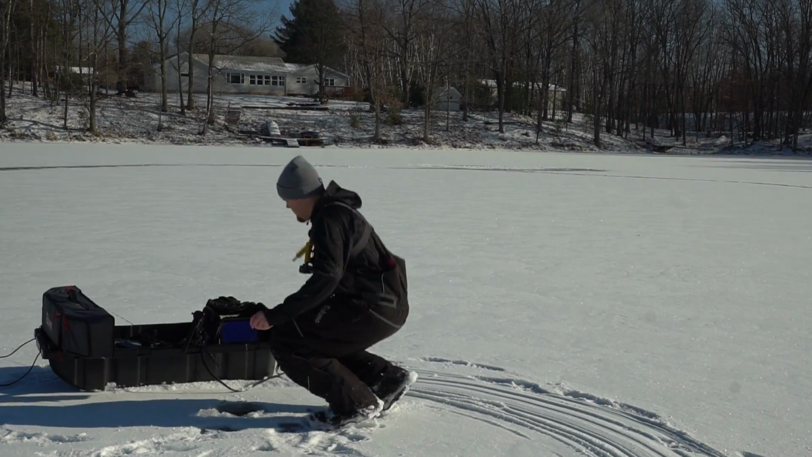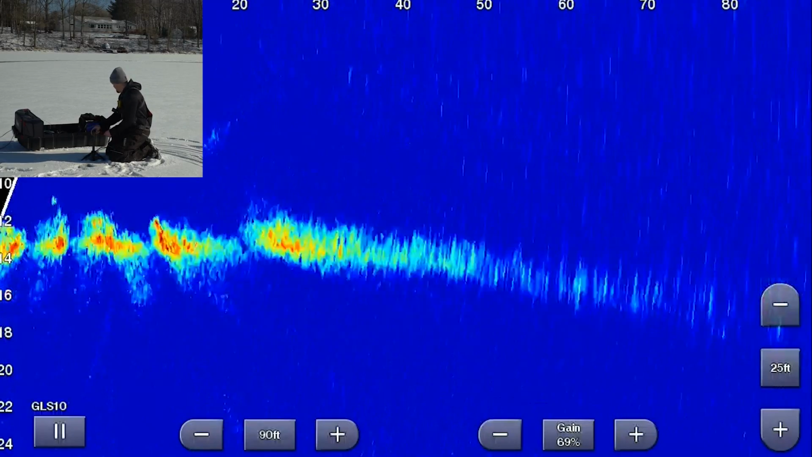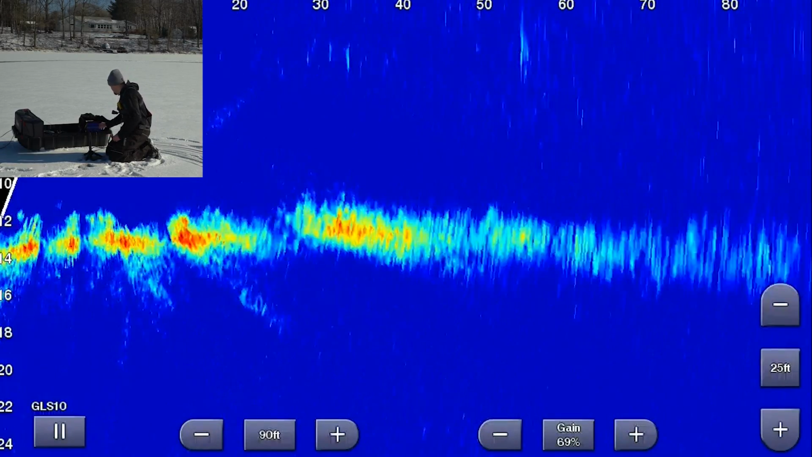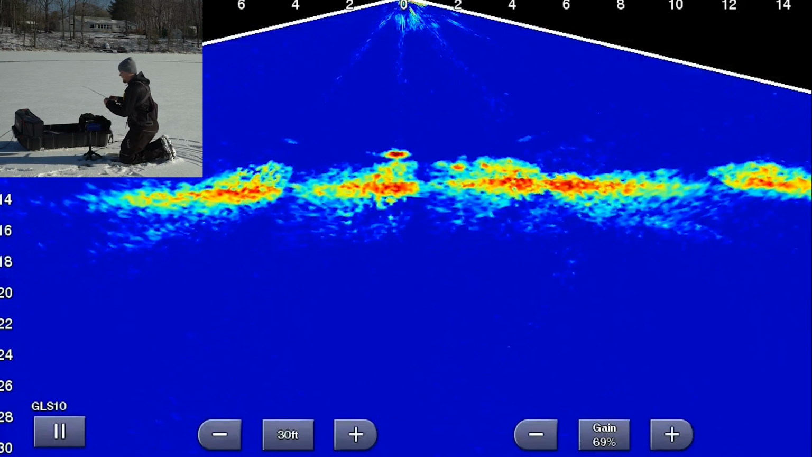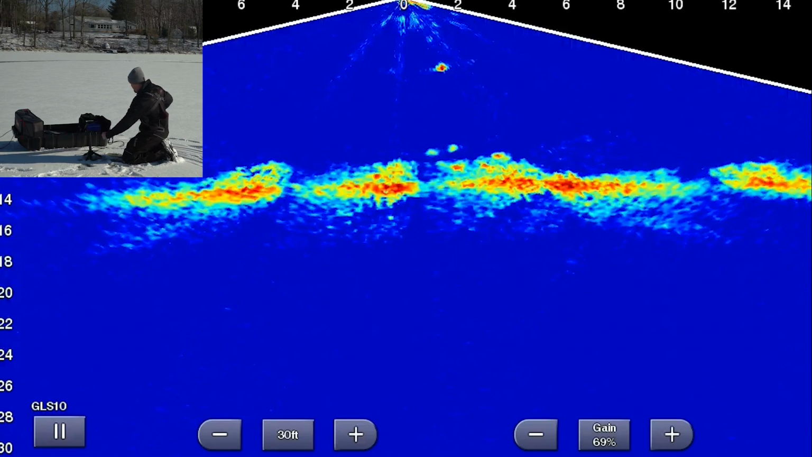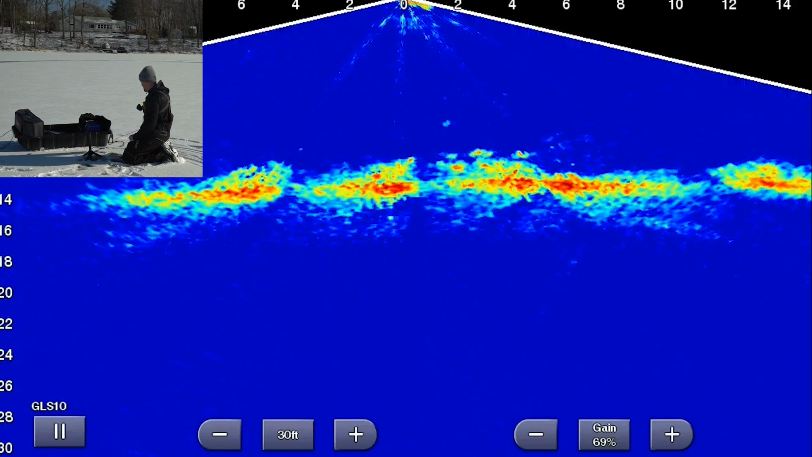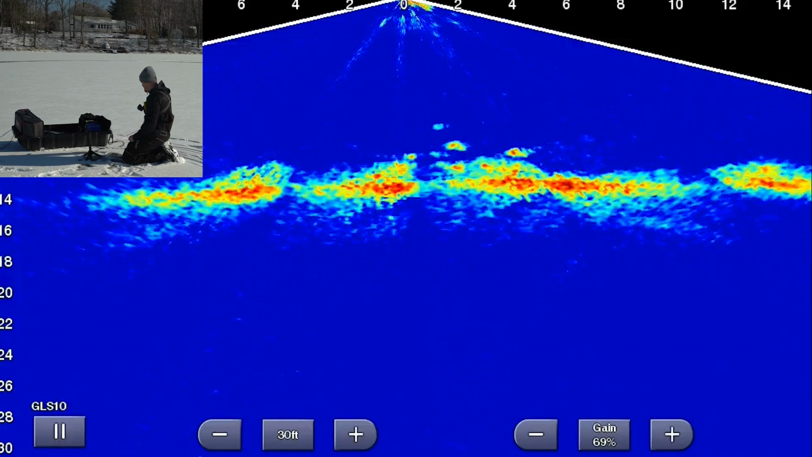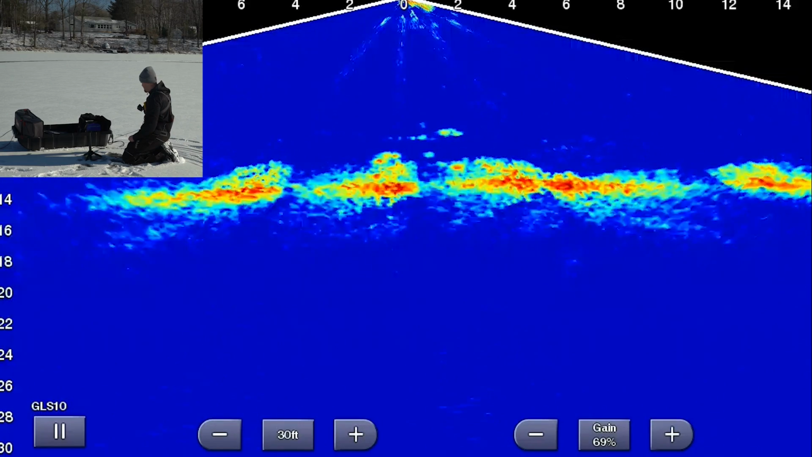All right, let's dump her in and see what we got. All right, there's some fish right underneath us. So I'm just gonna go ahead, swap this into down mode real quick, see if we can get one of these fish quick. They're right there. See if they want the micro tungsten dinner bell this morning. Yeah, here comes one. Oh, here comes one right now.